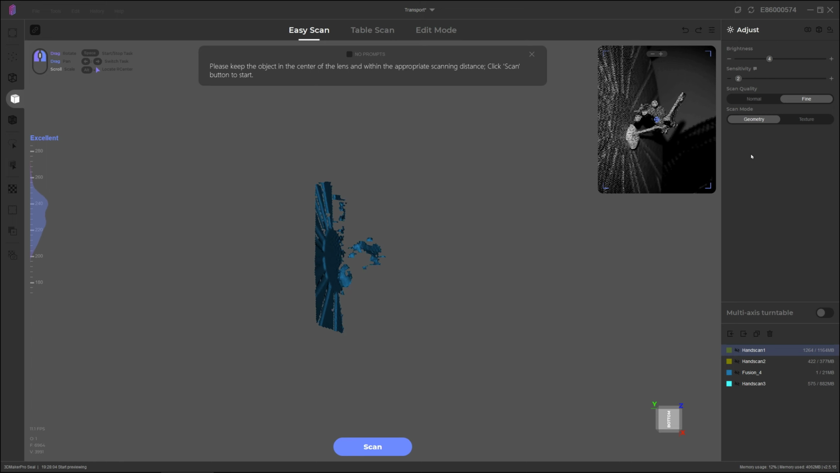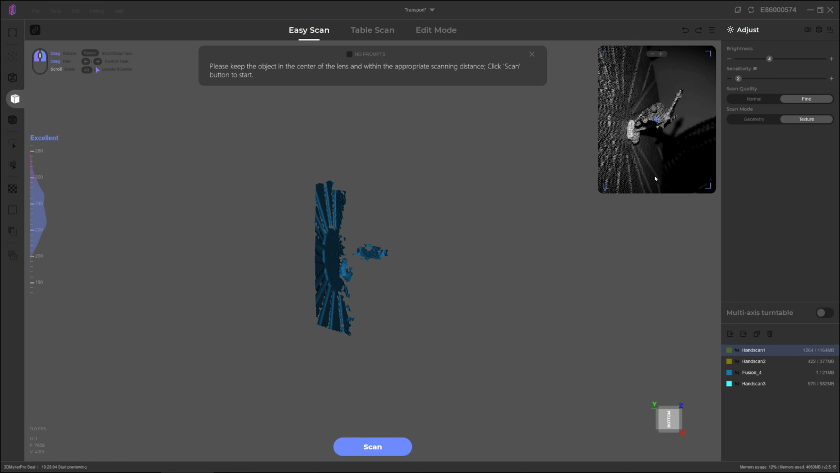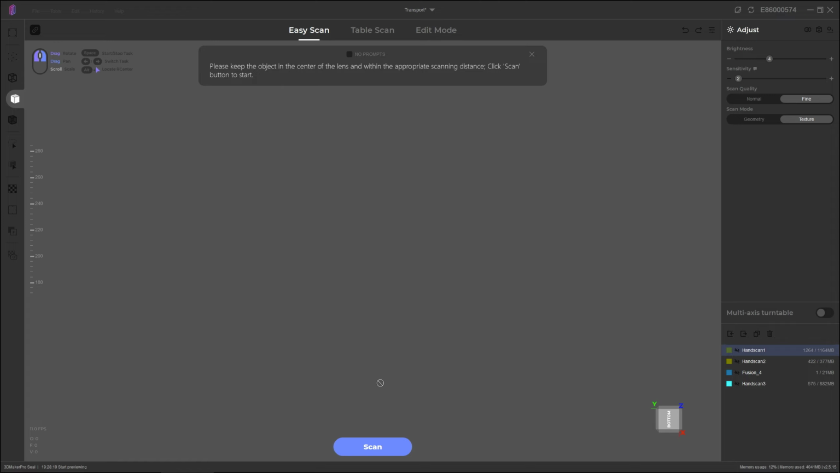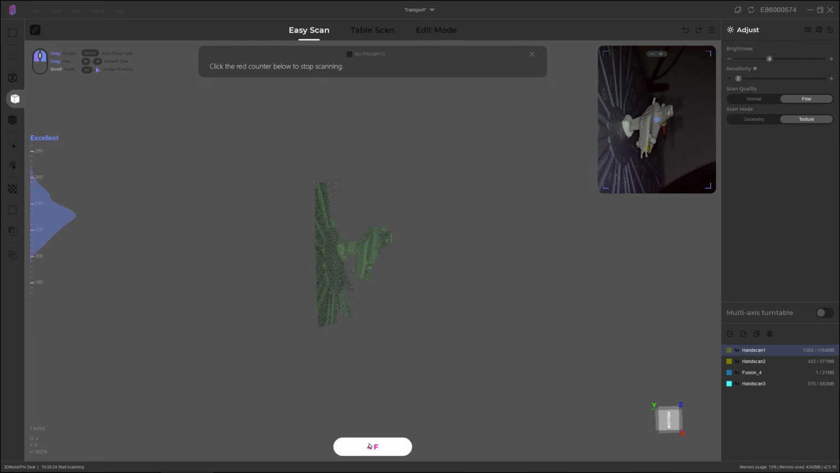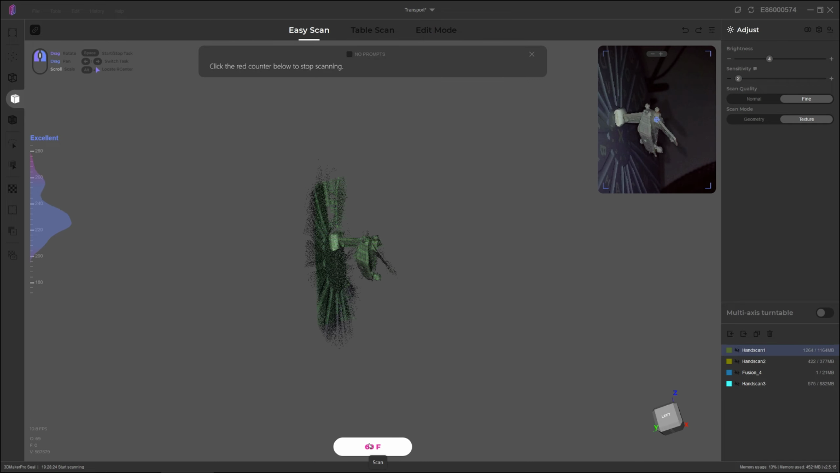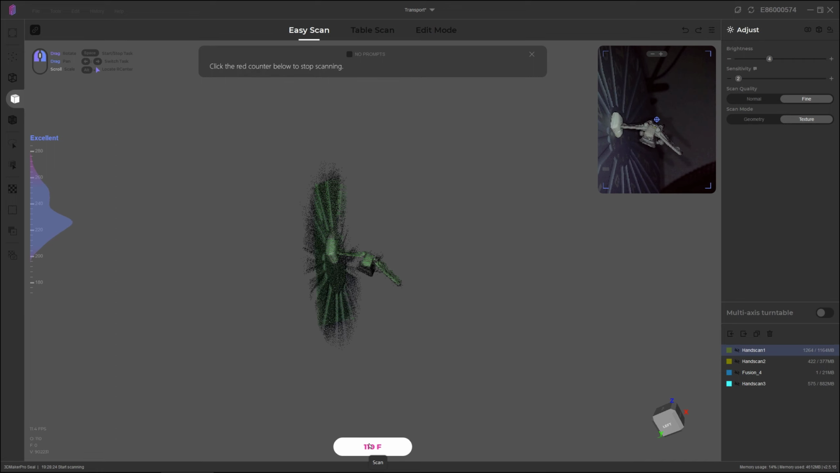So you can see I'm here in easy scan mode. Even though I'm planning on scanning in texture mode, I'll generally start out in geometry mode, as you saw just there, so that I can set the brightness to the correct values. The overexposure indicators don't show while you're in texture mode, so it's generally a good place to start.